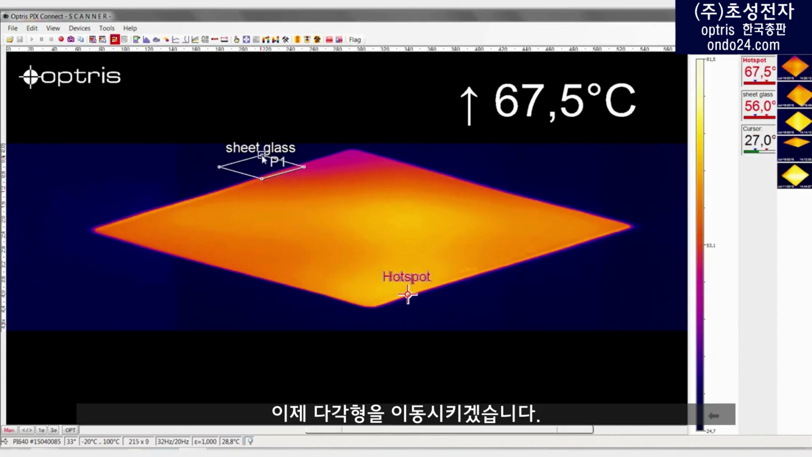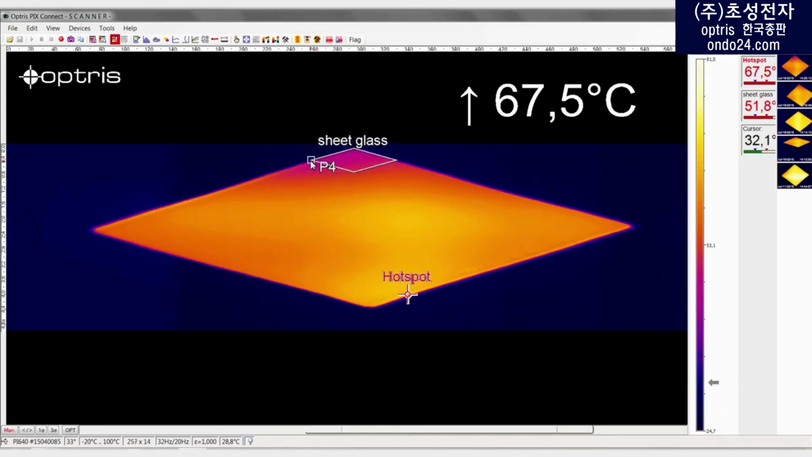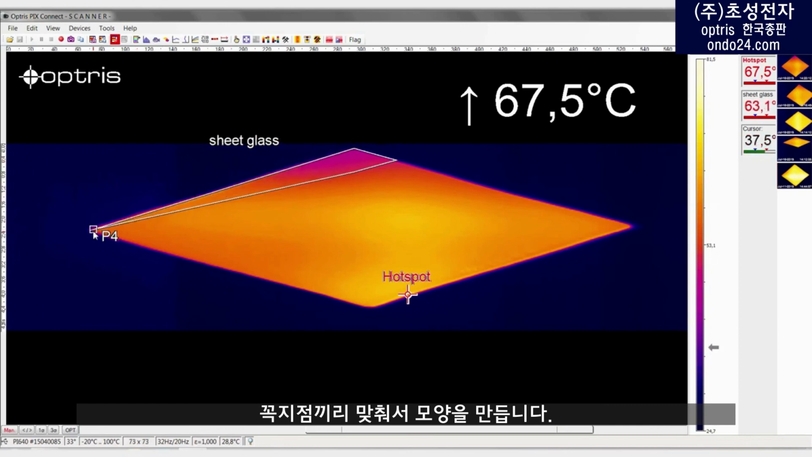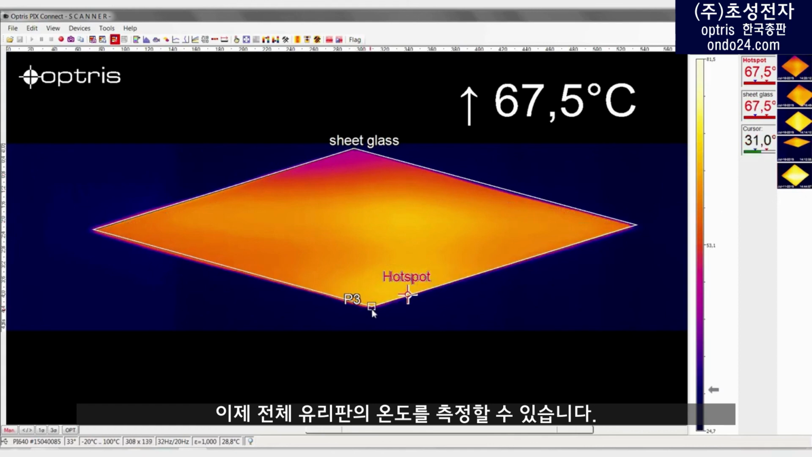Now you can move the polygon by keeping the Control button on your keyboard pressed and dragging the polygon to the correct location using the mouse. Drag a corner to change the shape of the polygon. Now you are measuring the temperature across the complete surface of the glass.